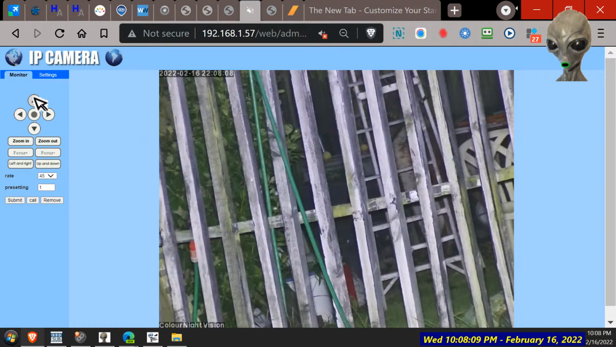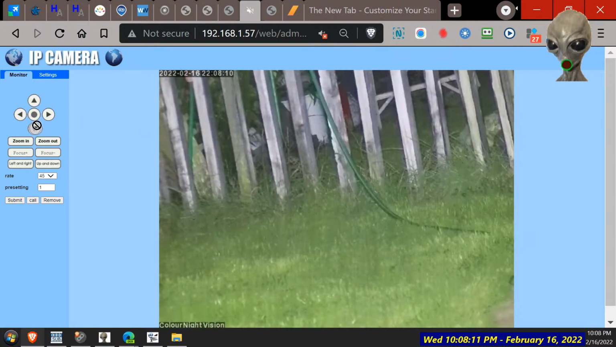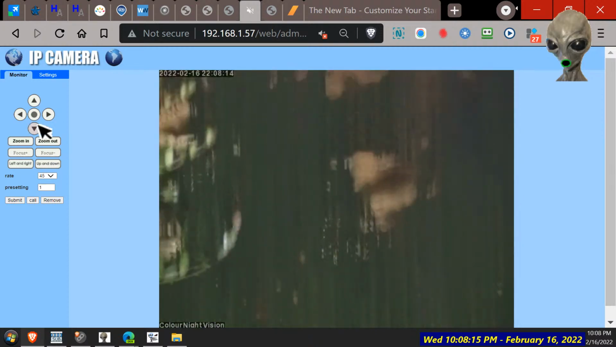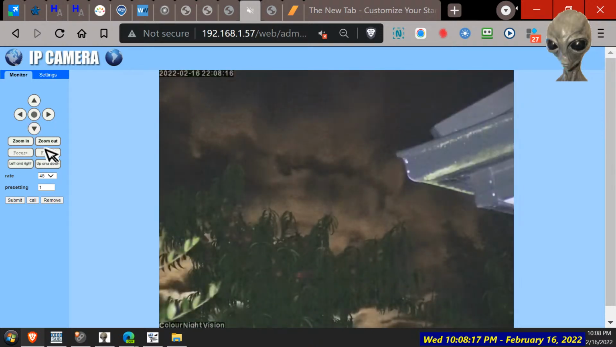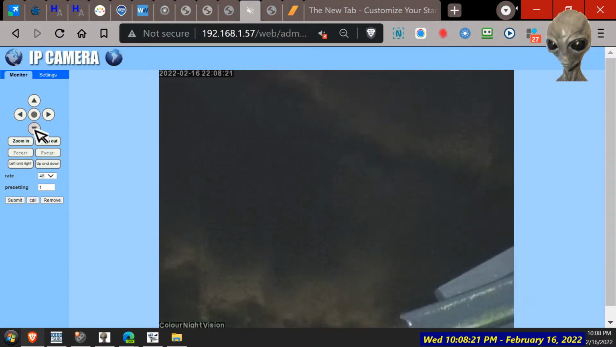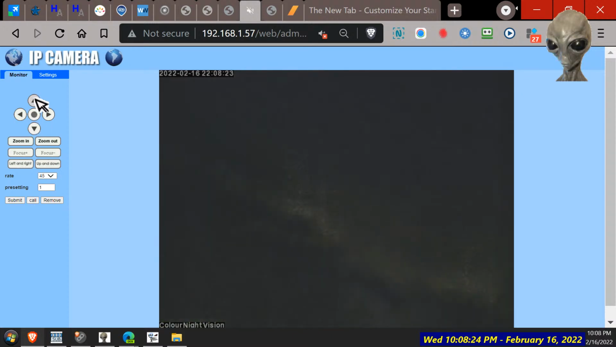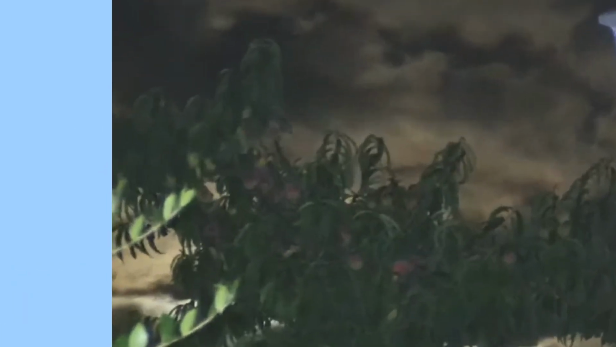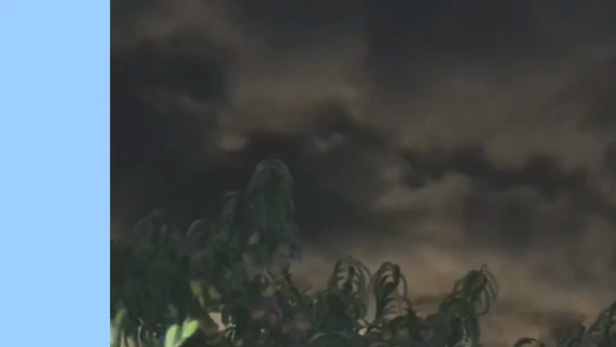Oh no, there's a ladder to the tree. Maybe we're looking at the wrong tree. We are. We need to be at the other side of the fence. Oh, what's all that? Hey, that's interesting. What's going on there? Cloud? What's that? Shrubs, cloud.